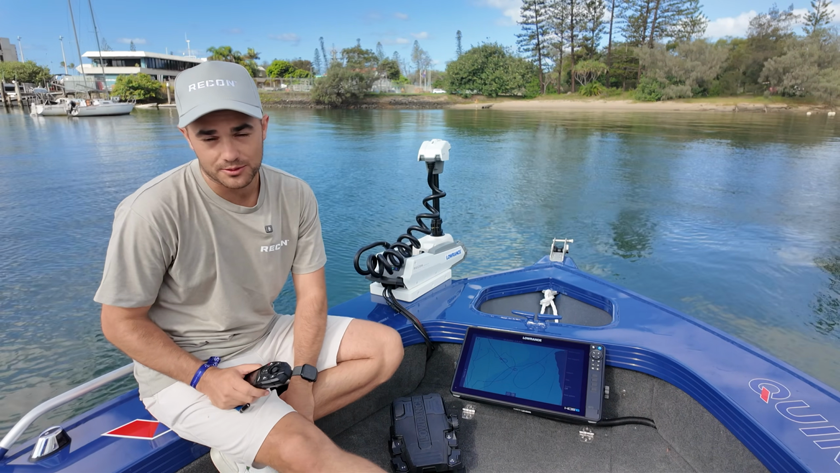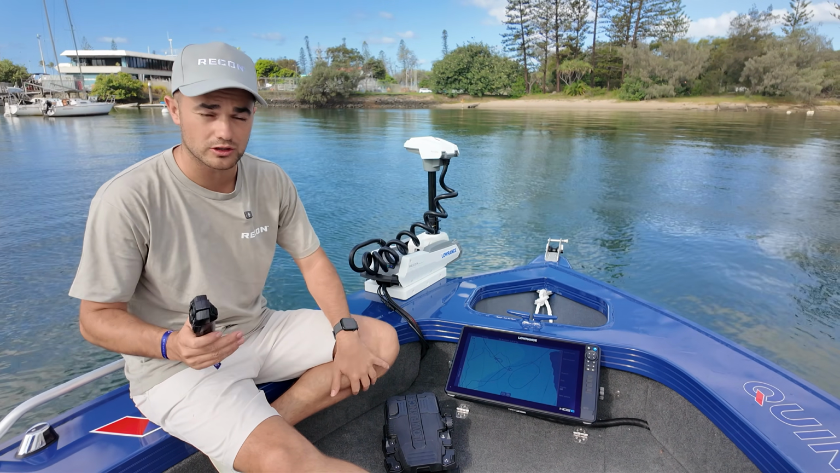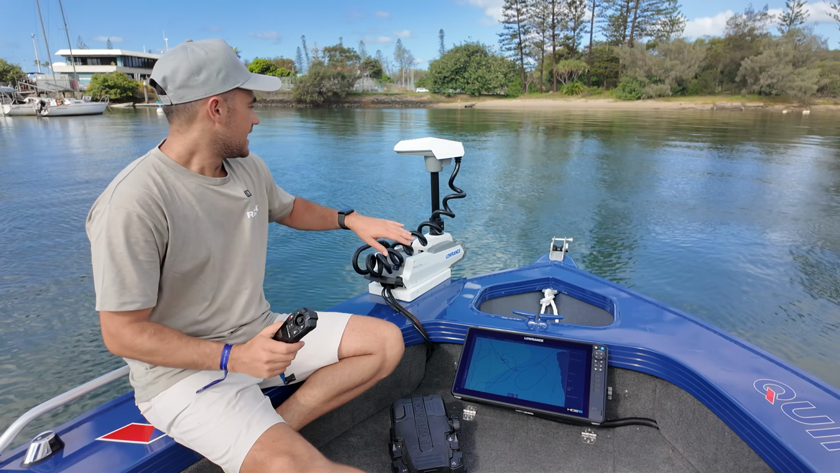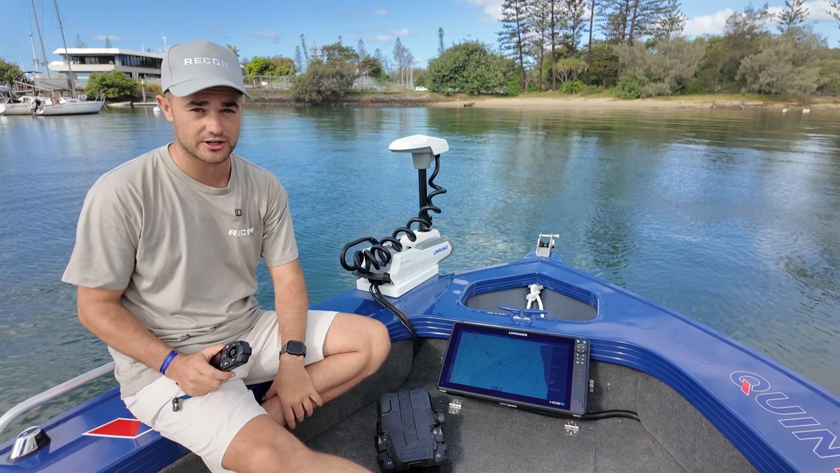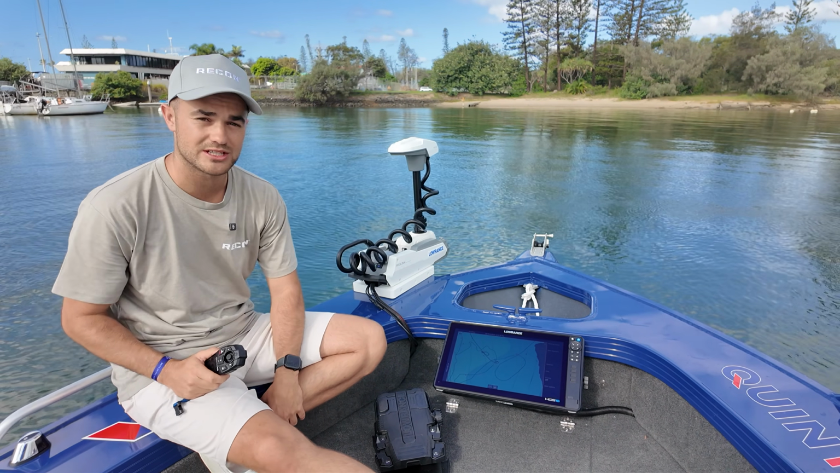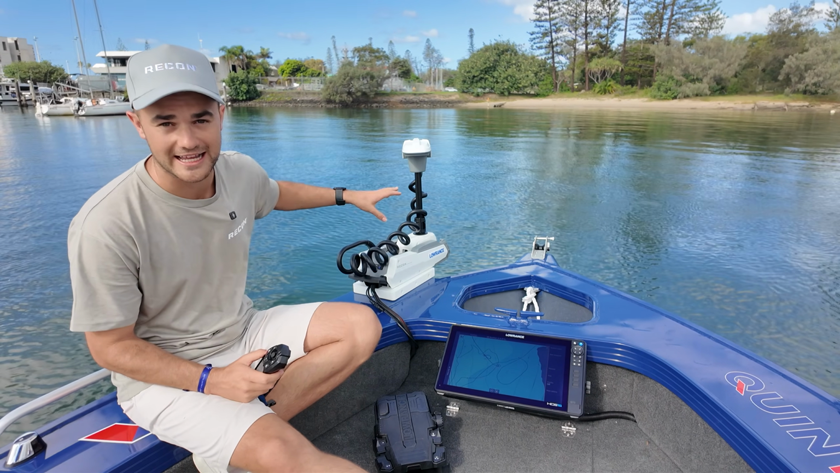Well, it's really exciting times for any boaters or fishers in the country at the moment with the launch of the new Recon trolling motor from Lowrance. It's been a while since a new piece of kit has hit the market, which I've been super excited about, but I've been lucky enough to play around with this motor for the last half an hour. There's not many in the country at the moment. We're here at the launch day and I've snuck out with one.